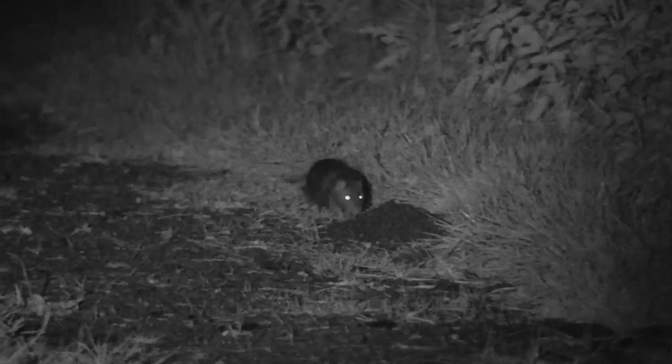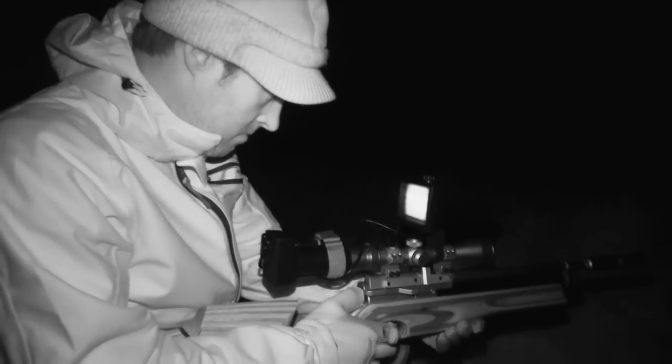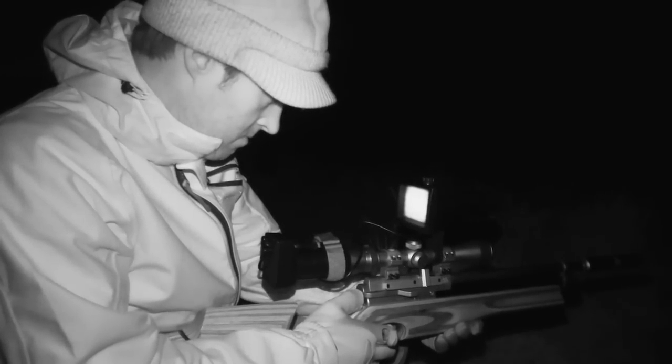This rat is determined to have a munch at the bait pile, but it's settled with its head behind the heap, so I can't get a clear shot before it runs off. It's soon back out and makes the mistake of settling in full view.